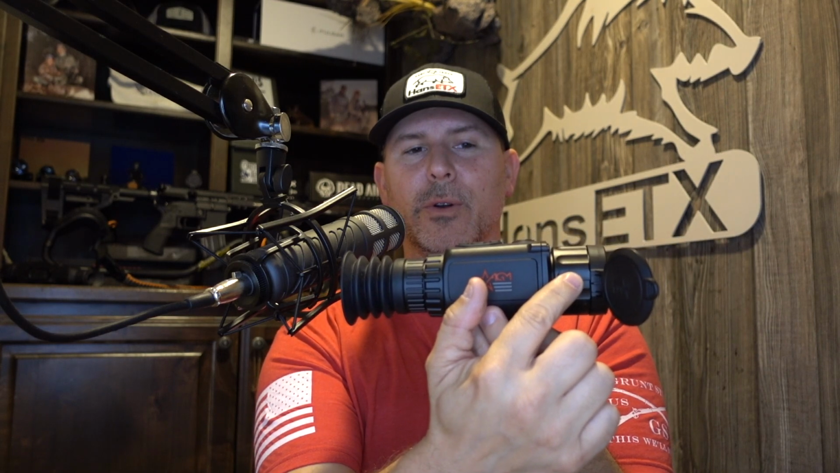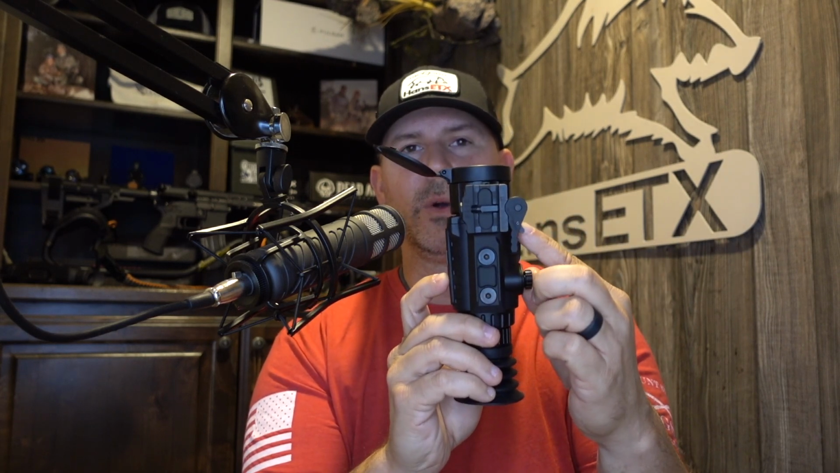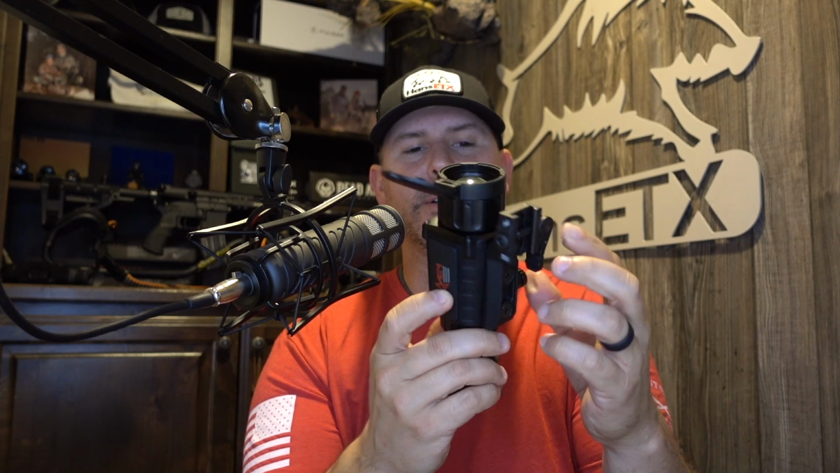So you've got a 4-button layout right here, the menu buttons in the middle with the other buttons around it, and then you've got your power button, eyepiece diopter focus, your focusable objective lens. Like I said, you've got your one throw lever, quick release mount right here. You've got your battery door right here. You can see the scope is very small, even the TS50. So a lot of people like to get these as backup scopes, buddy scopes, and be able to use this as a monocular while they're running something else on their rifle.